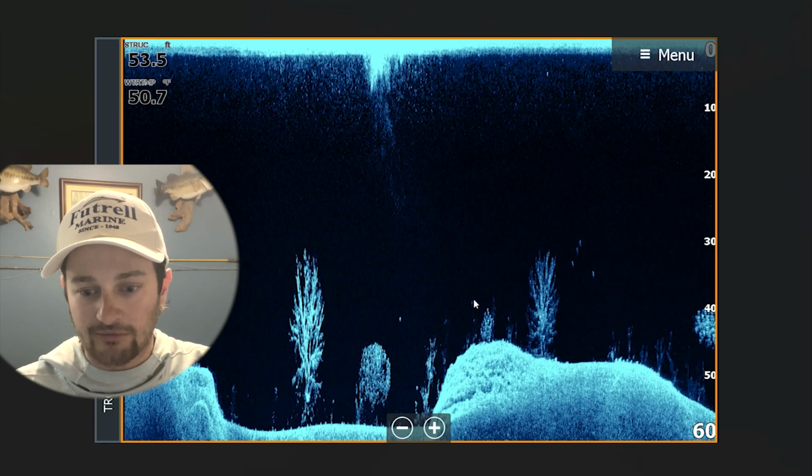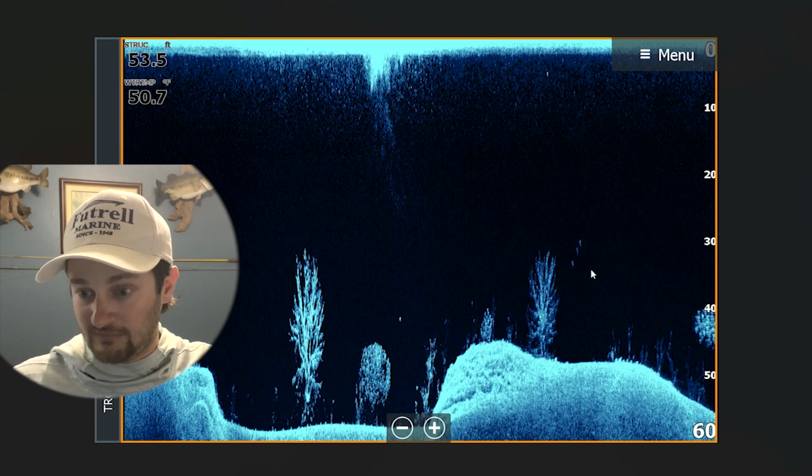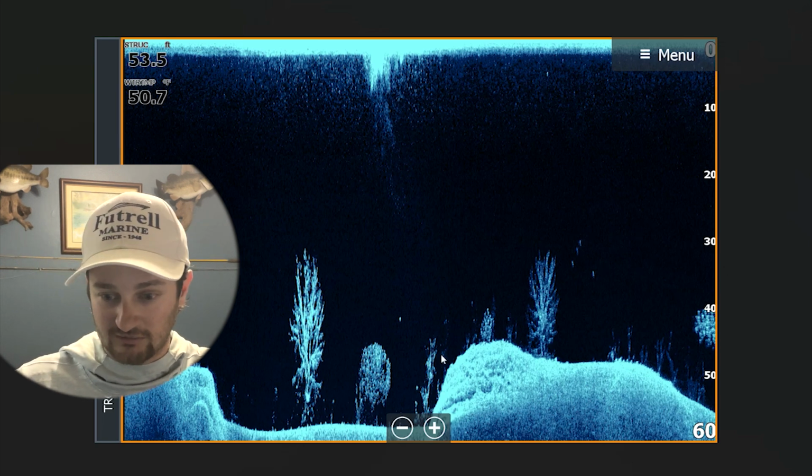So that was just kind of down the way. Here we are. This is the main river channel, right? Yep, those could have been those kind of back. That wasn't it. We're further back, but there's that drop right there.